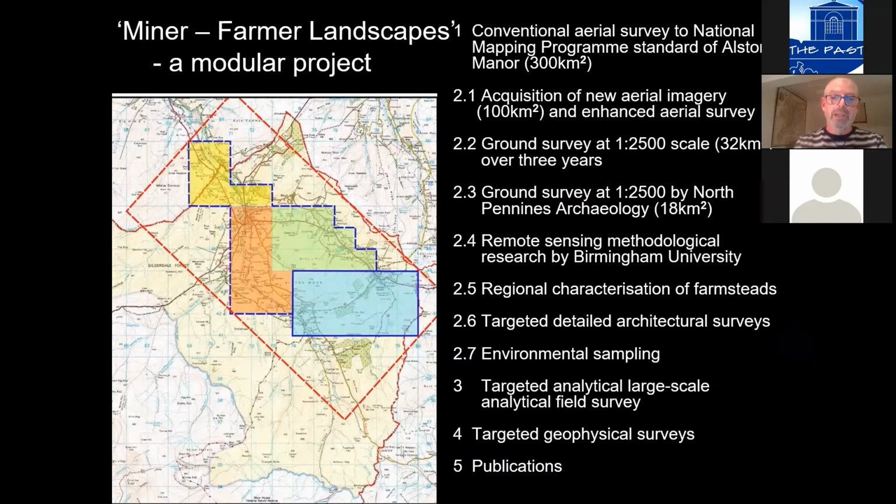But we then commissioned a suite of new aerial imagery and then measured how much more could be detected, again as a desk-based exercise, using this new imagery. And one of those data sets was Lidar, the first time really that it had been tested quite deliberately and purposefully in this way.